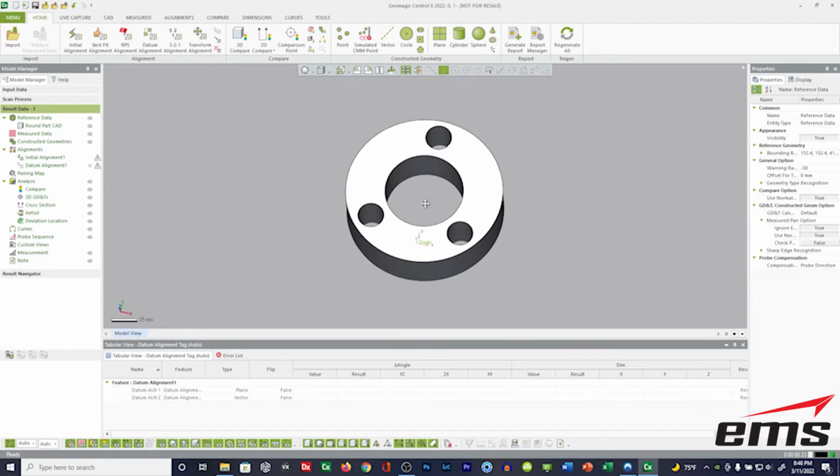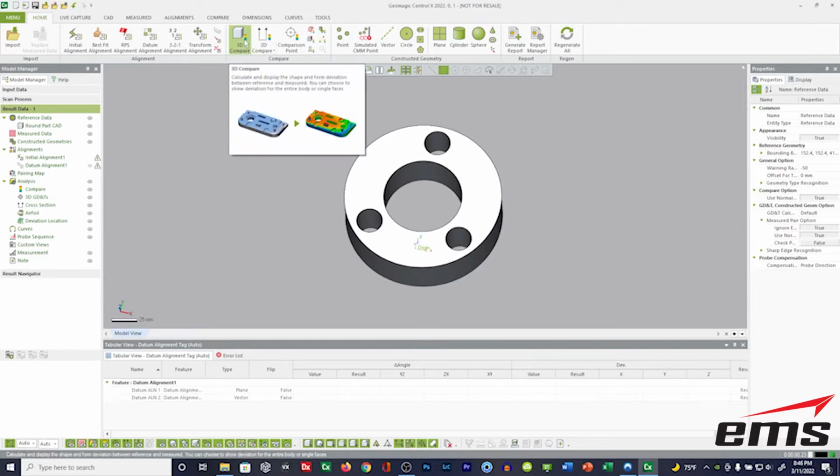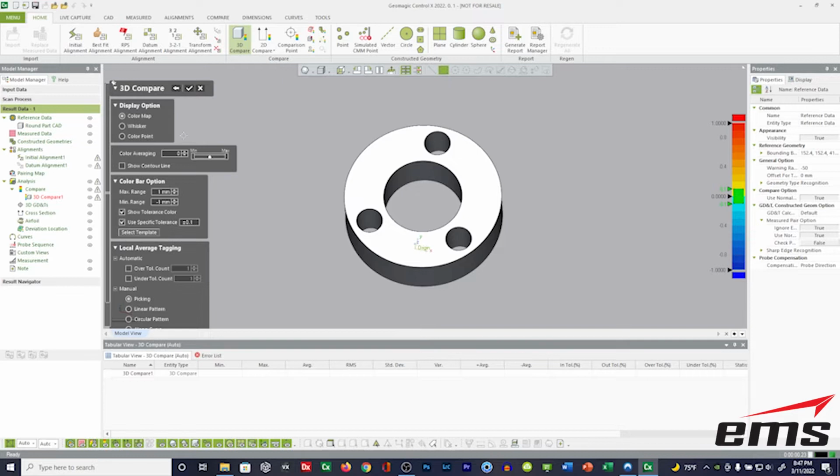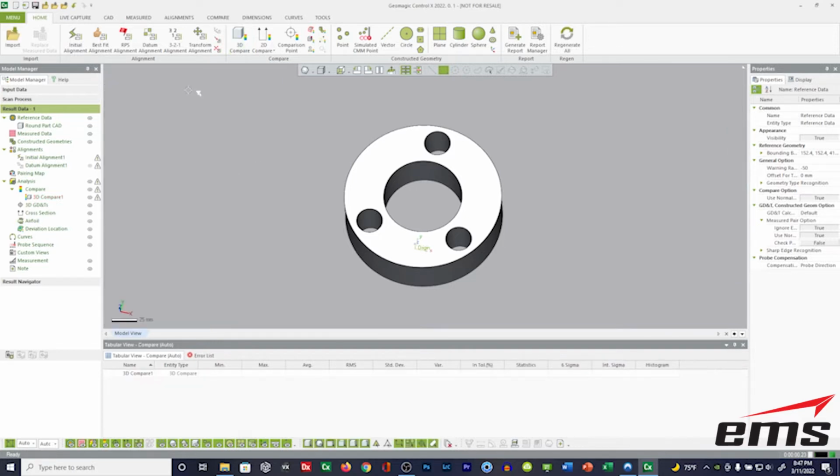And then typically what we're going to do, we'll do a 3D color map. Now this just does kind of like a heat map or a comparison. It gives you some nice information, but you don't get a lot of actual data out of it. But you can definitely see trends and quickly see what might be going on with the part. We're going to set this global tolerance of 50 microns. I'm working in millimeters. You can, of course, work in inches. So we've got that 3D compare done.